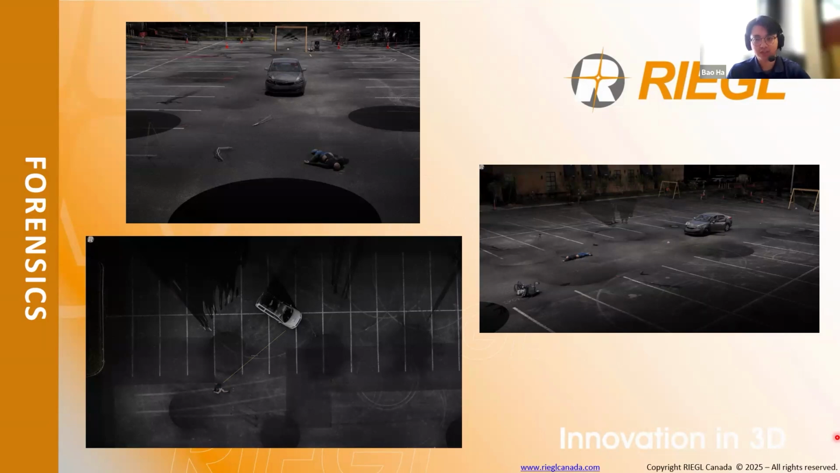And when it comes to forensic detail, fast is one thing, but precision is also key. From large-scale accident reconstruction to the smallest pieces of evidence, such as bullet casings, high-resolution scans ensure no critical detail is lost.